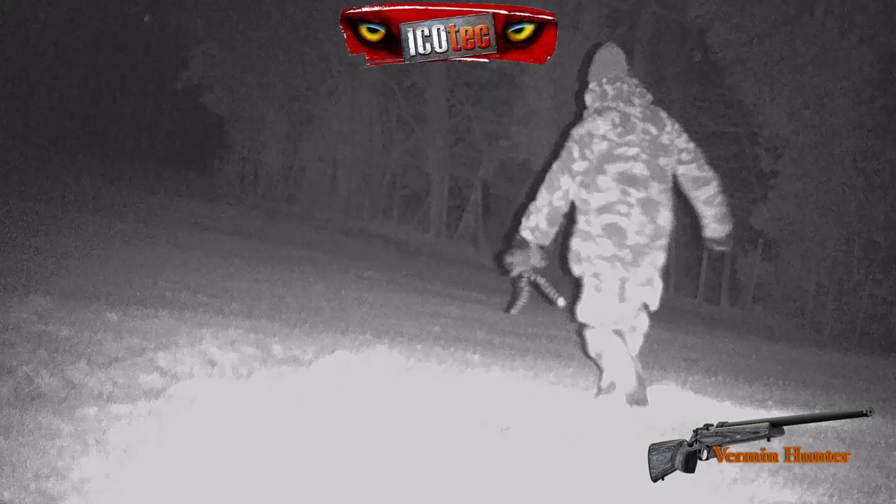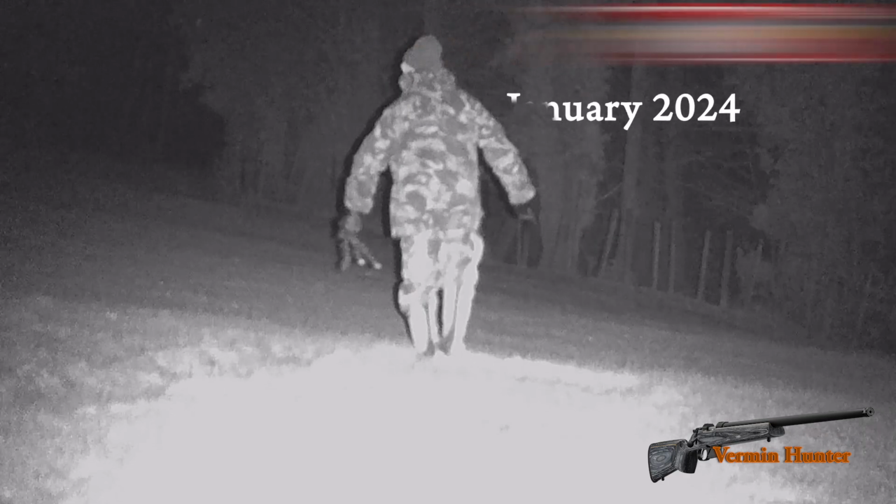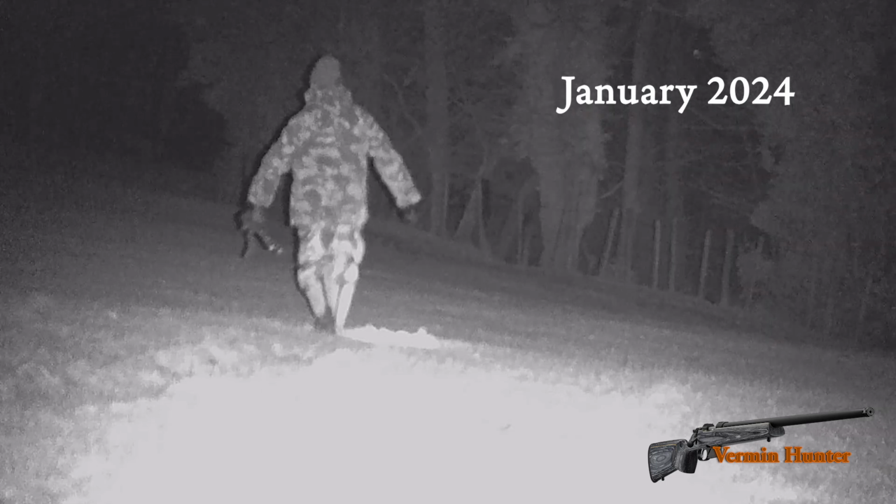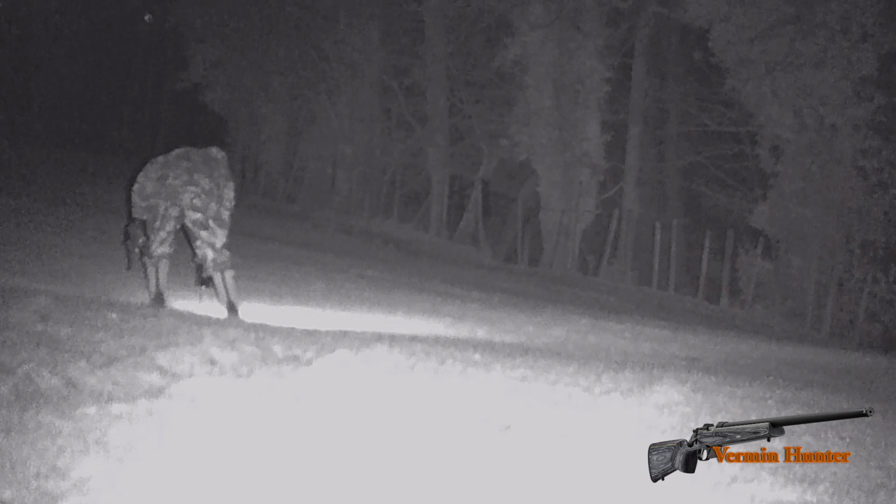And here, as you'll see, it's a very wet and very cold January 2024, and I set the caller up on the bottom of the field. There's a fence line to the right hand side, and there's a row of trees there which sits about 100 yards out, goes out about 200 yards, and then there's another row of trees at the end of that, which sit in the middle of the large field, which goes beyond that another 150 yards again.